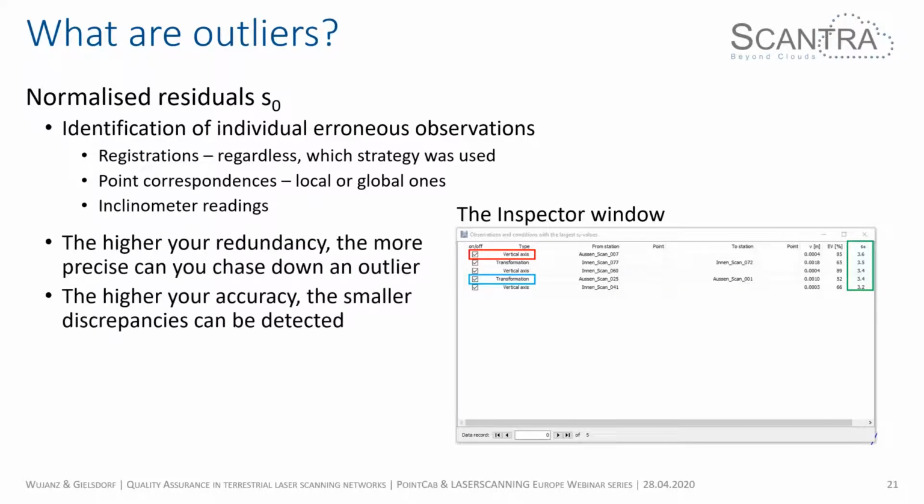So two words of advice: the higher your redundancy, the more precisely you can pinpoint where an error occurred. For instance, if you perform a measurement around your hometown and it requires 1,000 scans all registered in a big loop by 1,000 registrations, as soon as you close the loop and you have a big outlier, you know something went wrong on the way, but you don't know where. If you increase your redundancy, you will be able to tell where the error occurred, but we will have a look at this later on.